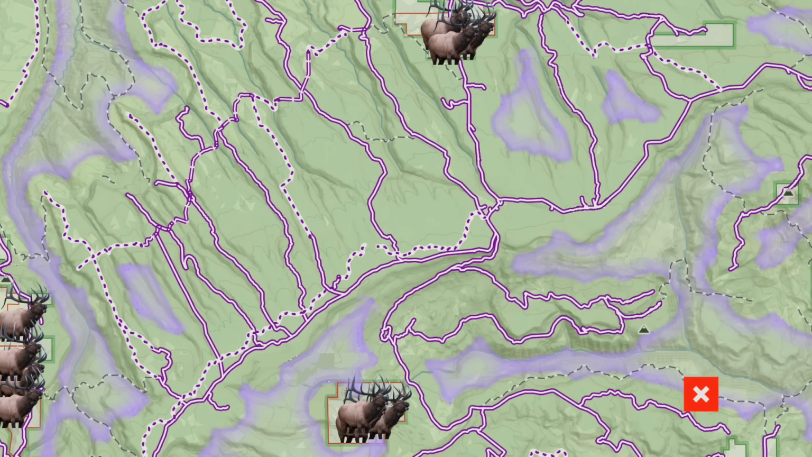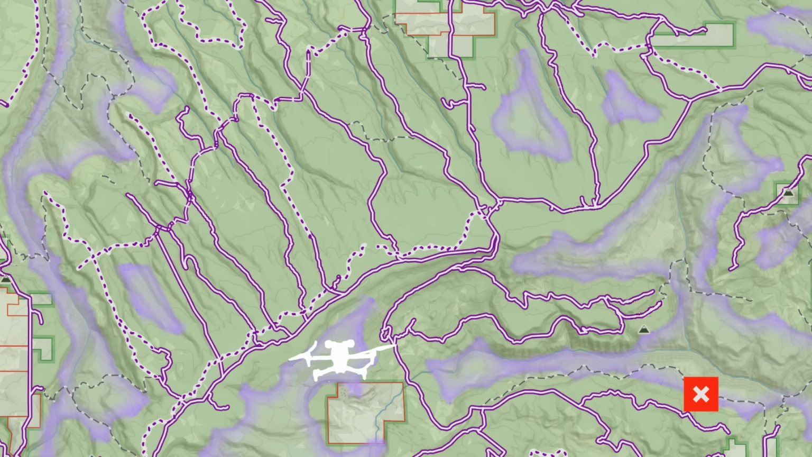Staying over public land, completely legal, I skirted private land boundaries, looking over into the private, checking the edges, flying around them to see if there was any evidence to support this widely believed theory. Zero. Nothing. No thermal signatures. Elk were not camping out in some private refuge like they rented a vacation cabin.